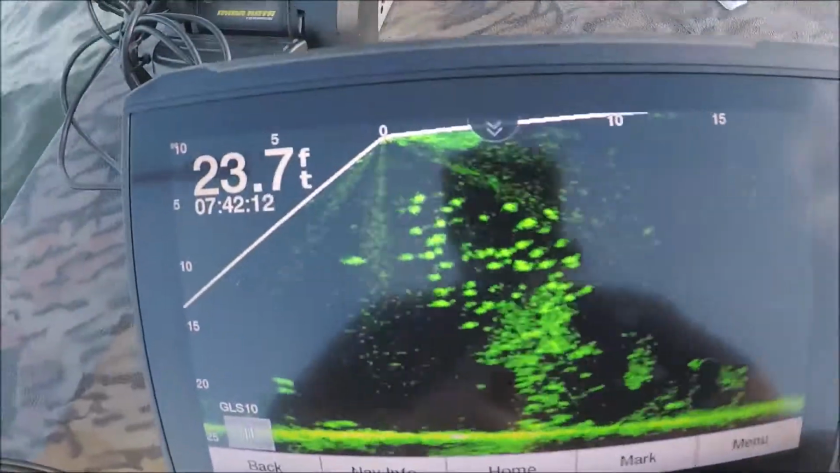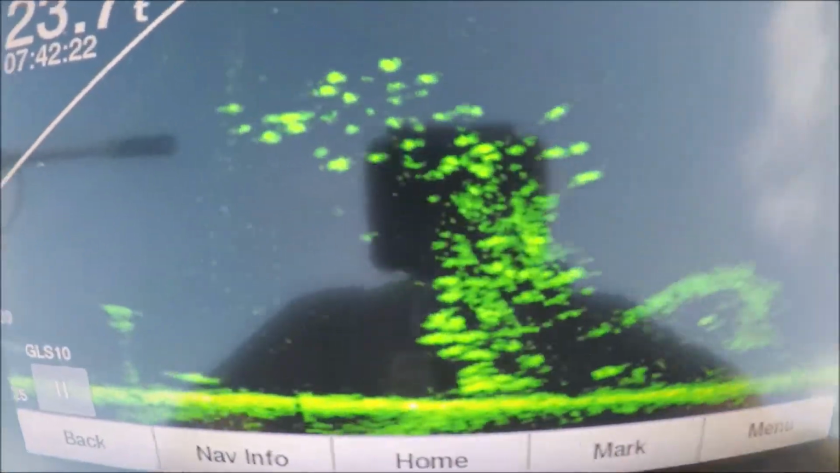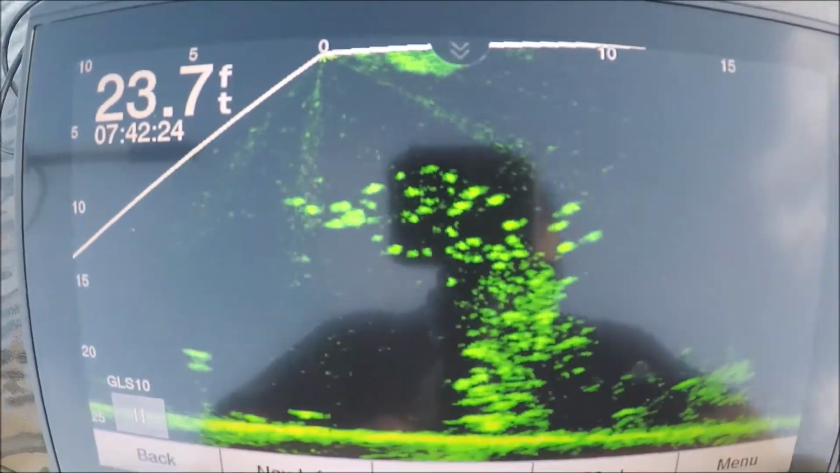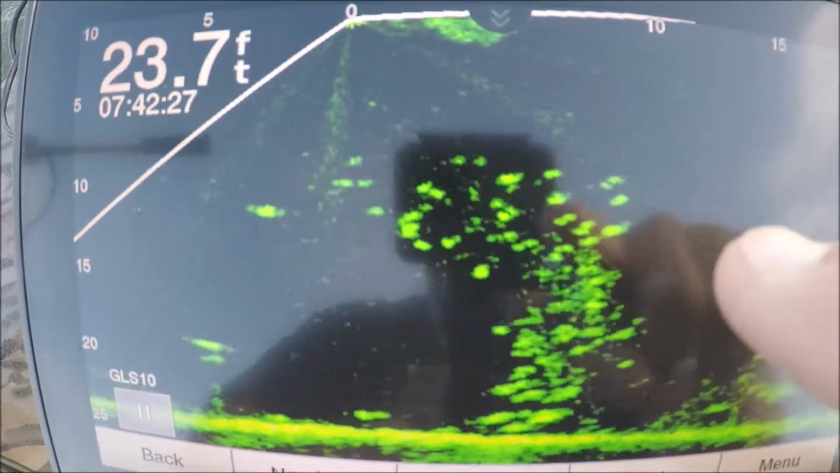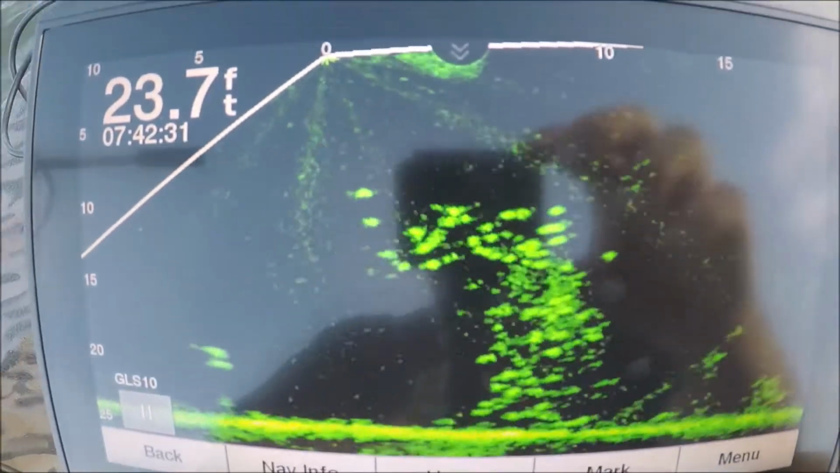And I want you to look at this tree. I want you to look at this. And I may go home today empty-handed. I ain't had a bite, a serious bite yet, but I want you to look at this tree. That is every bit crappie right there. That's a bait ball. There's the tree. Every bit of that is schooling crappie around that tree. I'm gonna drop a minnow right in the middle of those dudes, and we'll see what happens.